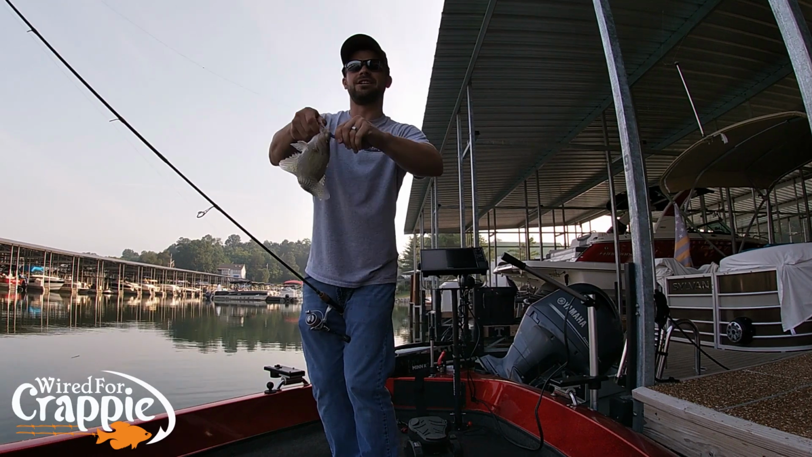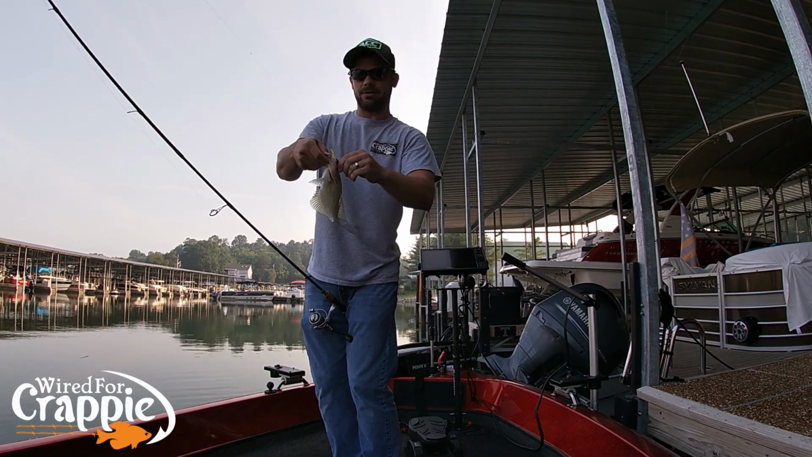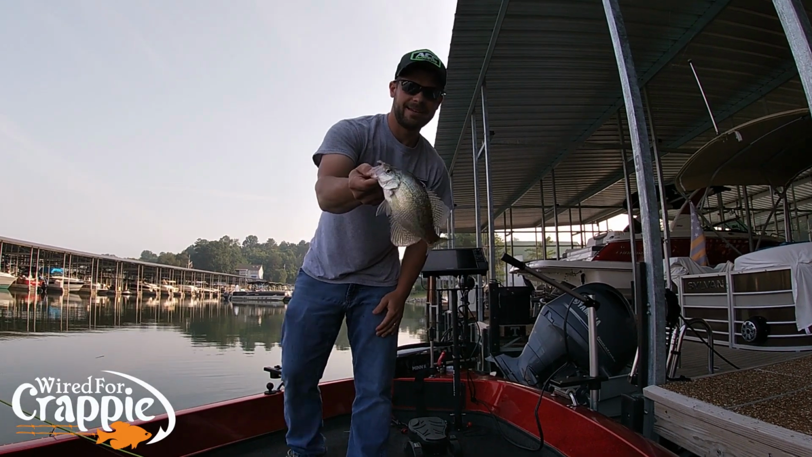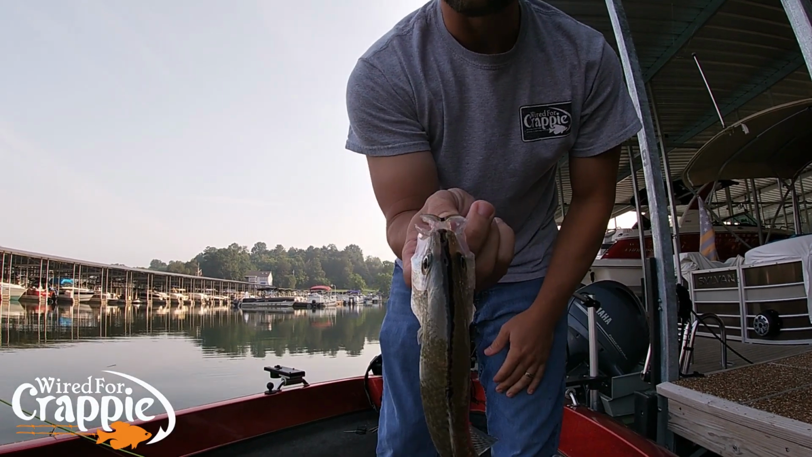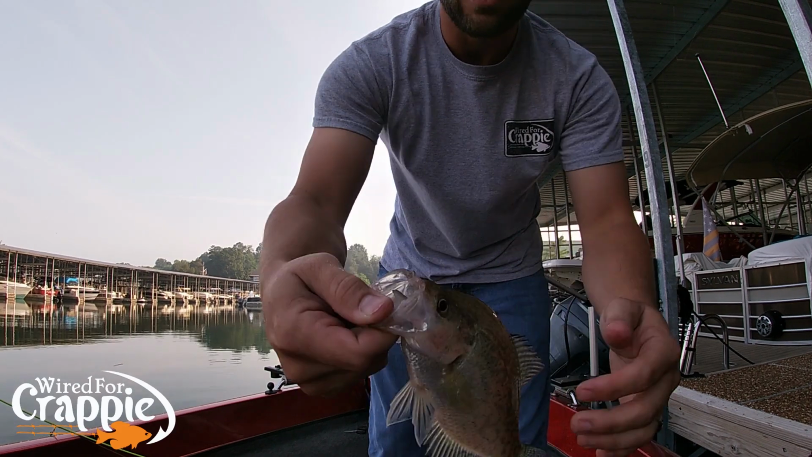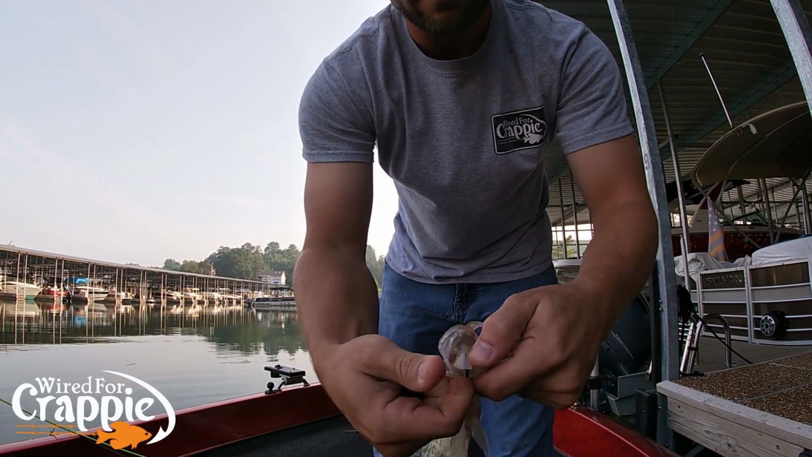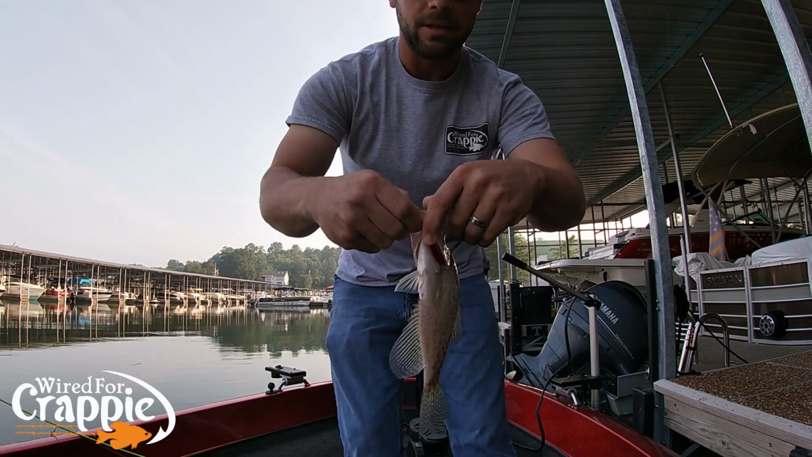Show you guys this fish. It's a pretty black nose. We got a black line on that fish's snout, all the way down. Comes all the way down to the bottom lip. Right there. That's a black nose crappie.